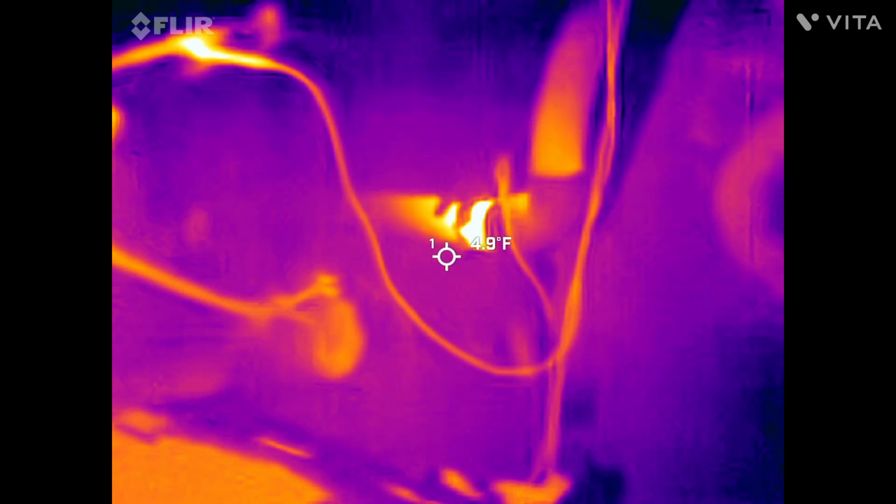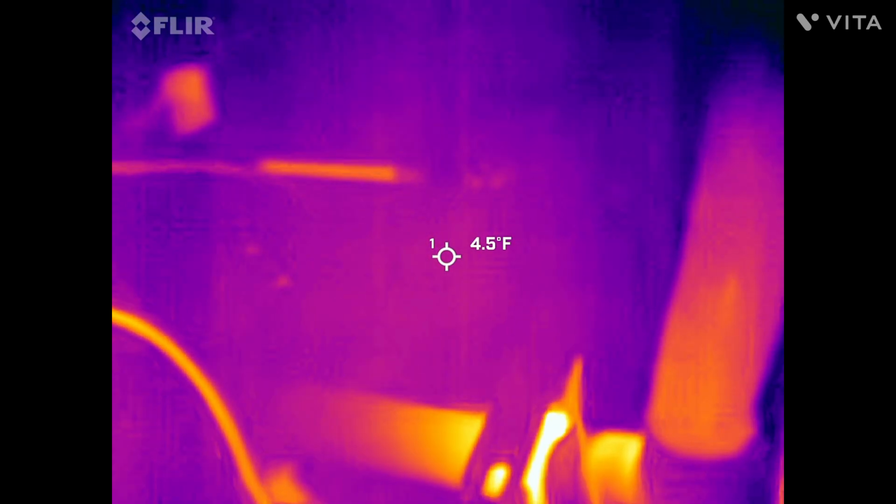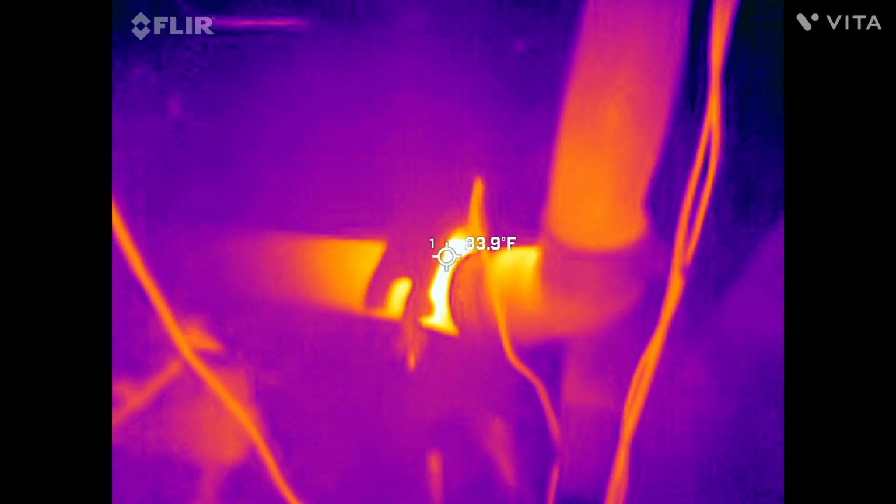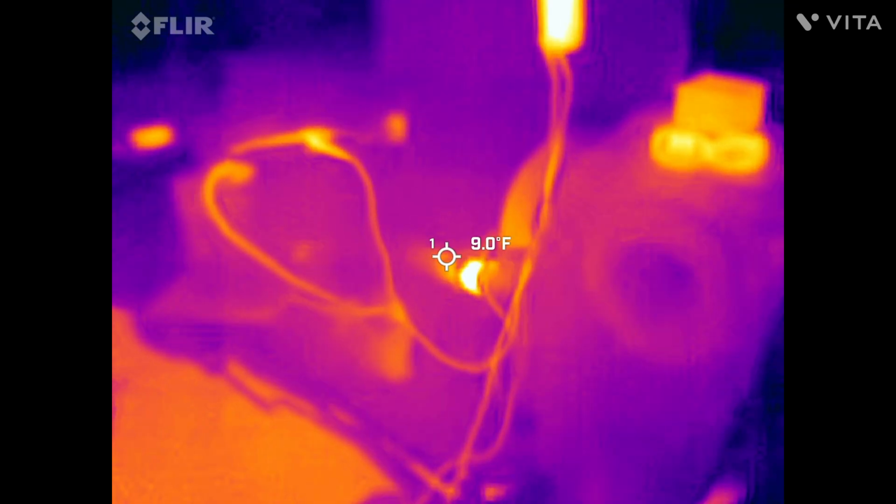Definitely looks like that's working. I mean, okay, so the background is showing up as 4 degrees. I think it's a little warmer than that. It's probably 20. So it's not that hot yet, but you can see the manifold warming up.